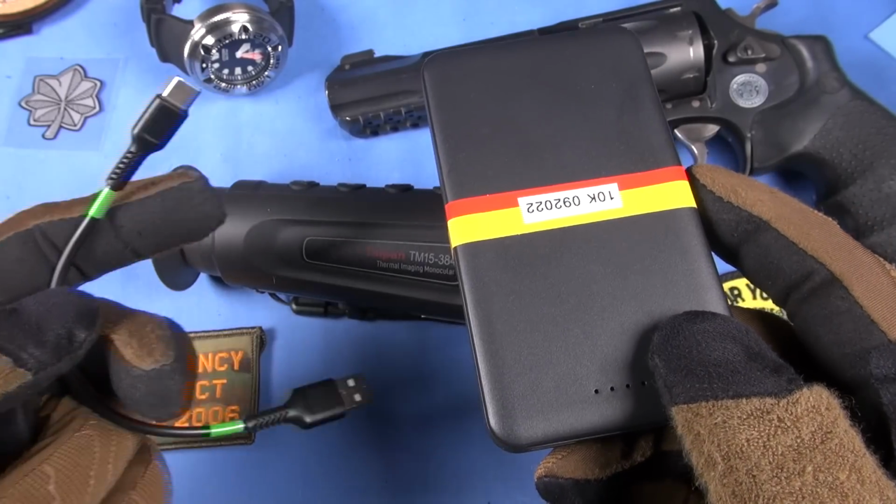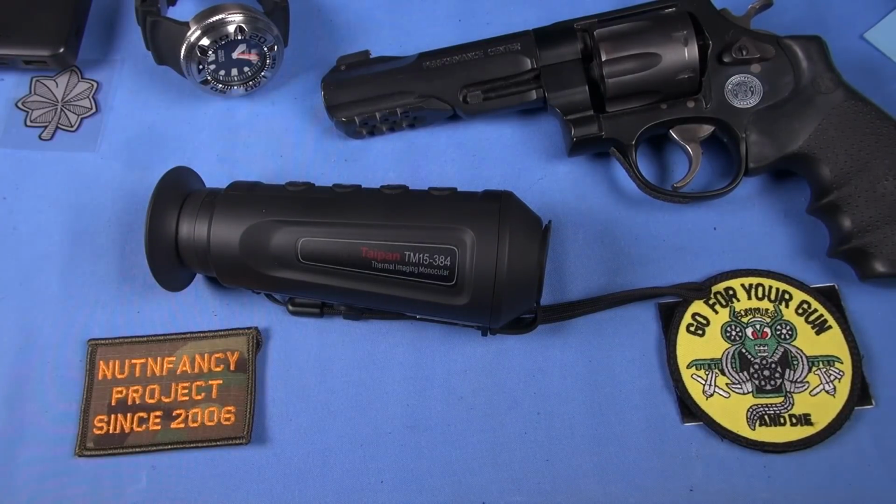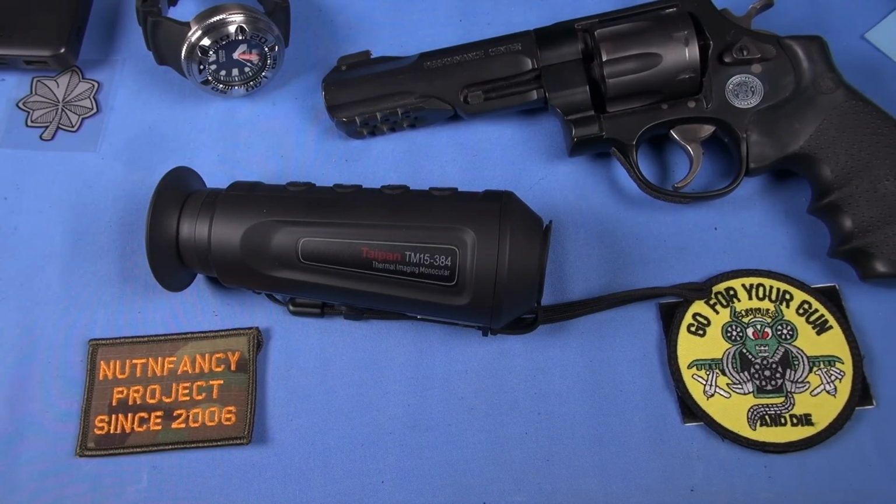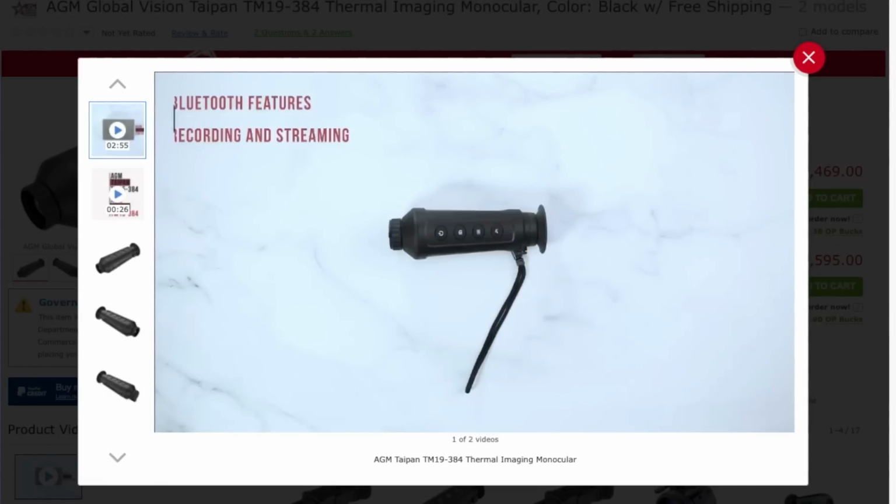You're back in business even if you had a dead battery. So it doesn't have a removable, replaceable battery? No. But that workaround will save your butt. You're welcome. The length on this is about 6.2 inches.